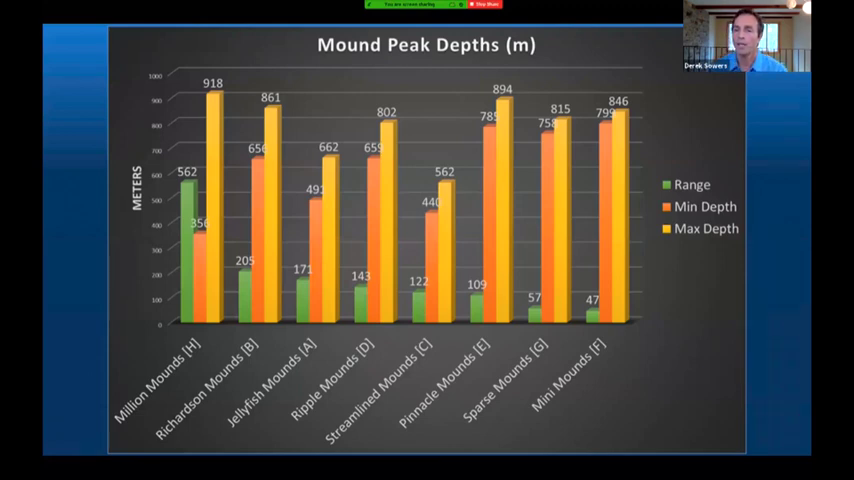When we start to look at the mound depth, so this is the depth below sea level at which the coral mound peaks occur in each of these subregions. The green bars represent the range of depths that are found in those subregions. The yellow bars are the maximum depths, and the orange bars are the minimum depths and the maximum depths.